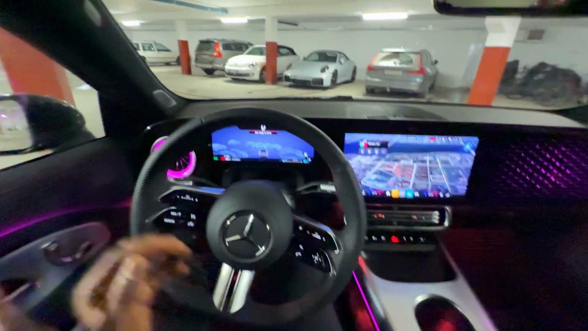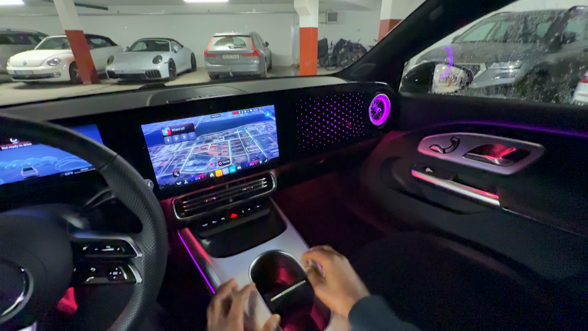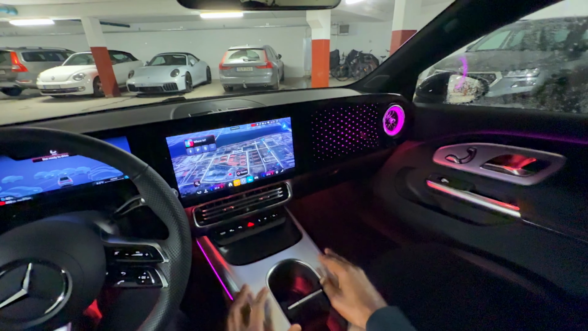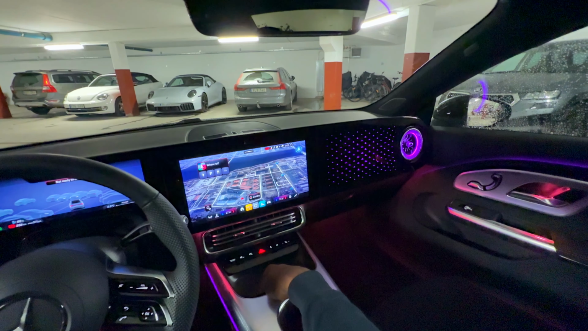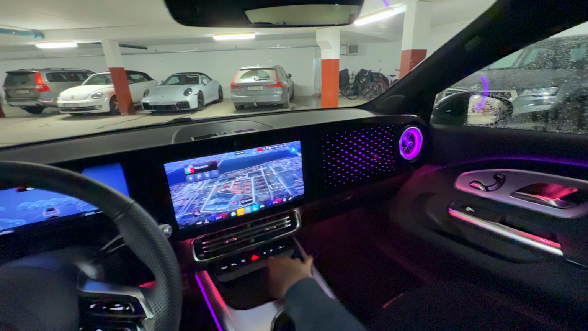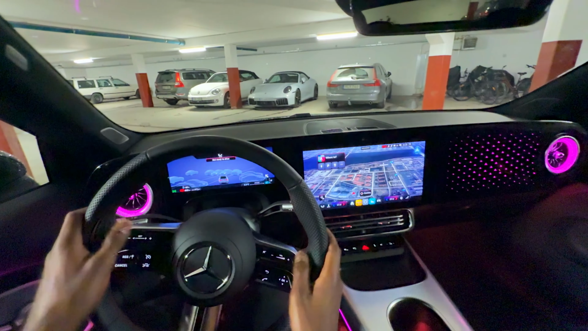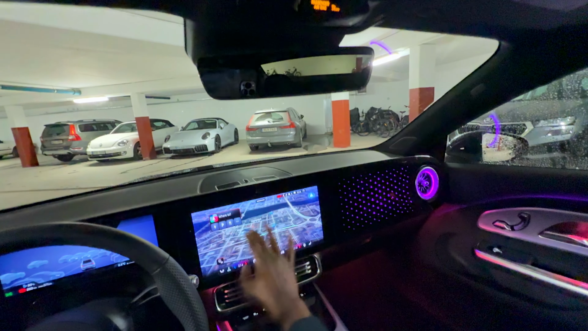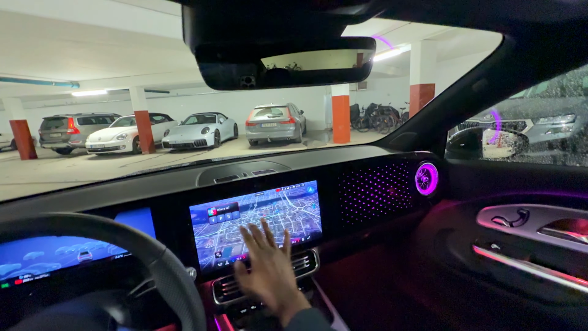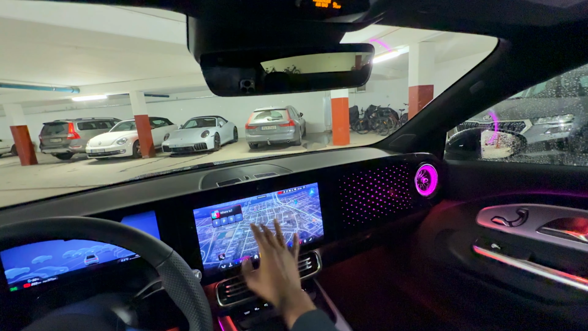All the LED ambient lighting, the LED ambient lighting on the center console area. I'm so grateful that this center console is not in piano black. You have a wireless charging pad here, and then you have an array of touch capacitive buttons here. The steering wheel is also touch capacitive. This is a really great system. It is some of the most impressive infotainment systems that I have seen and I have used.